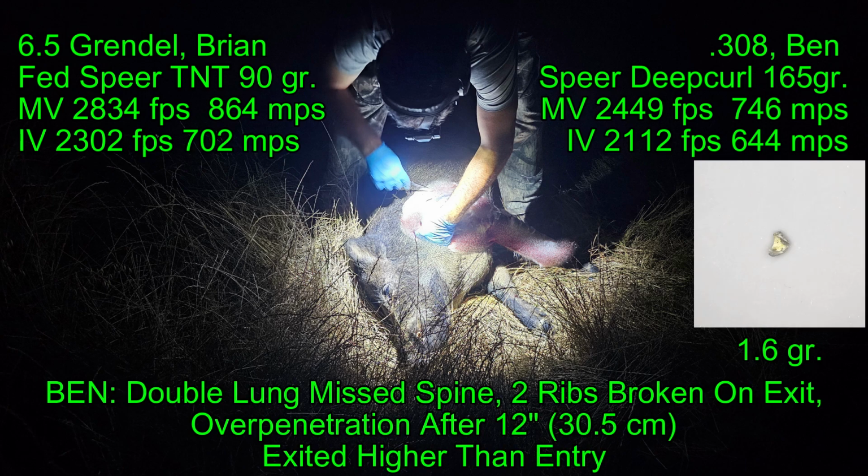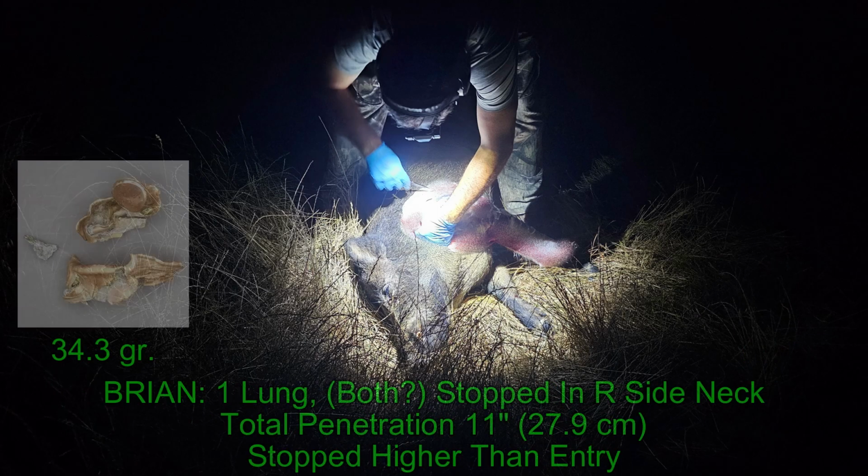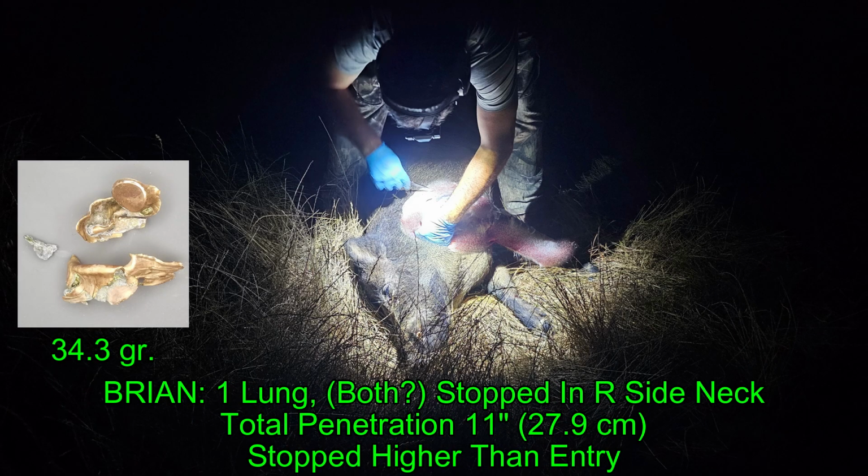After entry, Ben's bullet continued through the thoracic cavity. It was a double lung shot. It missed the spine in the process. It broke 2 ribs upon exiting. And we only recovered 1 tiny fragment coming in at just 1.6 grains. After going through the ribs, my TNT bullet took a different trajectory slightly forward, and actually most of the bullet came to rest in the neck with about 11 inches of penetration. And like Ben's bullet, it actually was higher on the exit side than the entry side, which I found interesting.